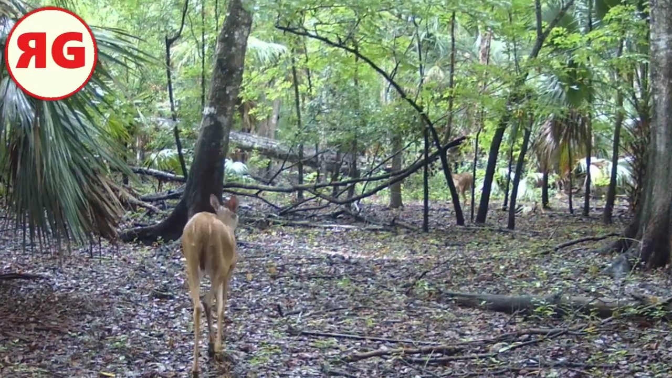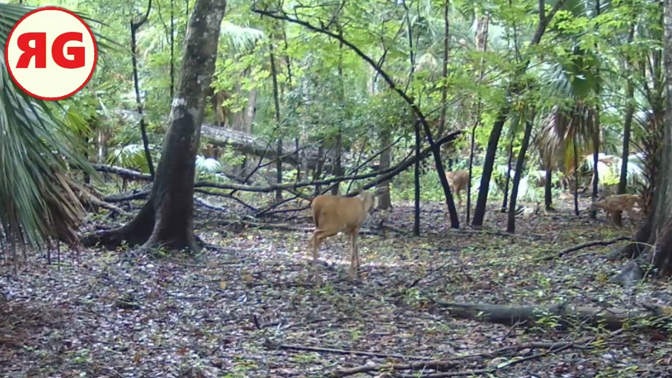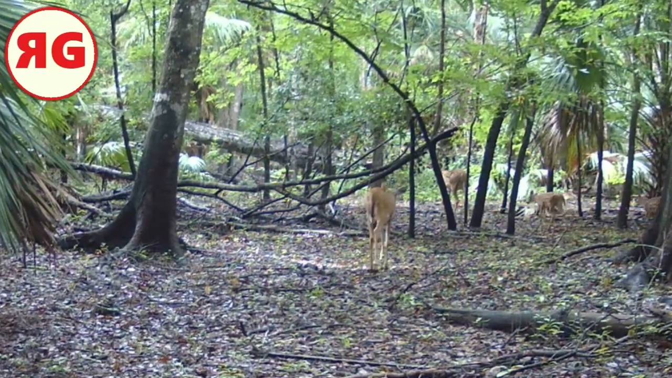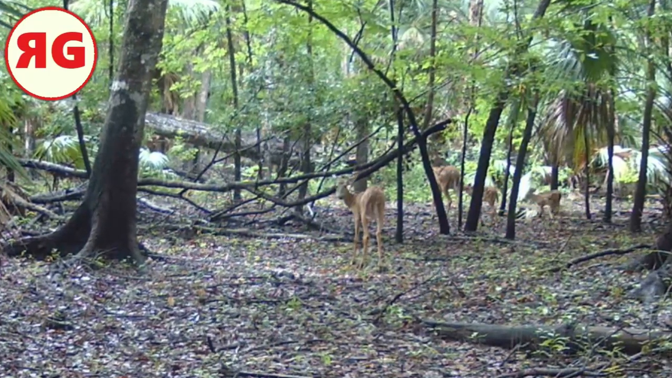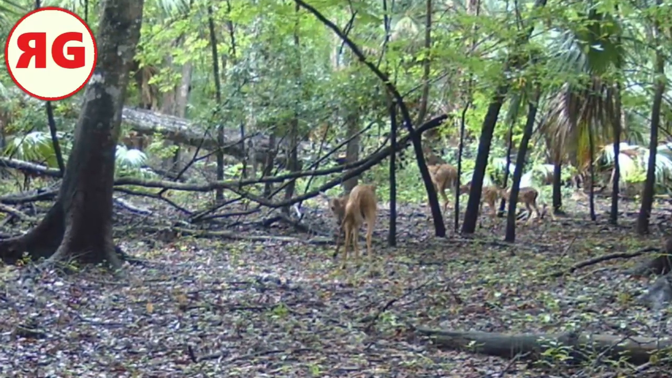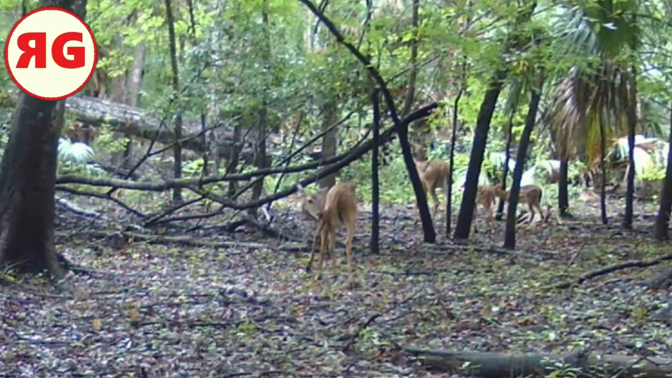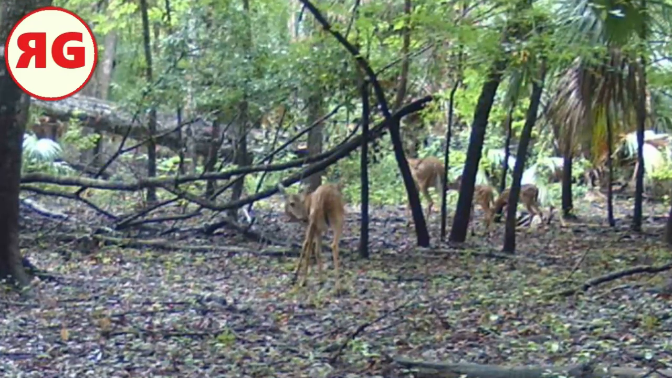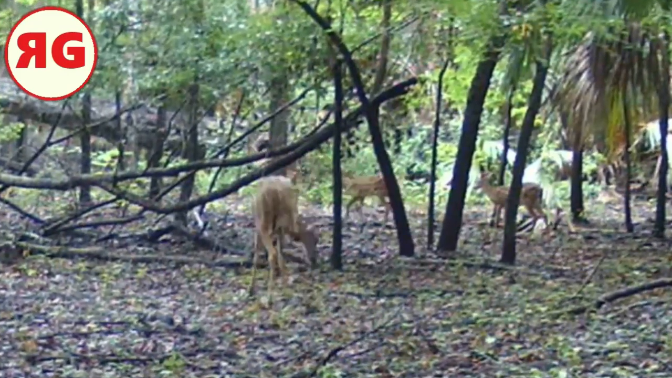There's a deer in the background there. And this deer in the foreground's kind of heading over there. There's one of the babies, and there's the other one. There's these two single moms again. Just doing their thing. That one stopped for a bath real quick, I guess.